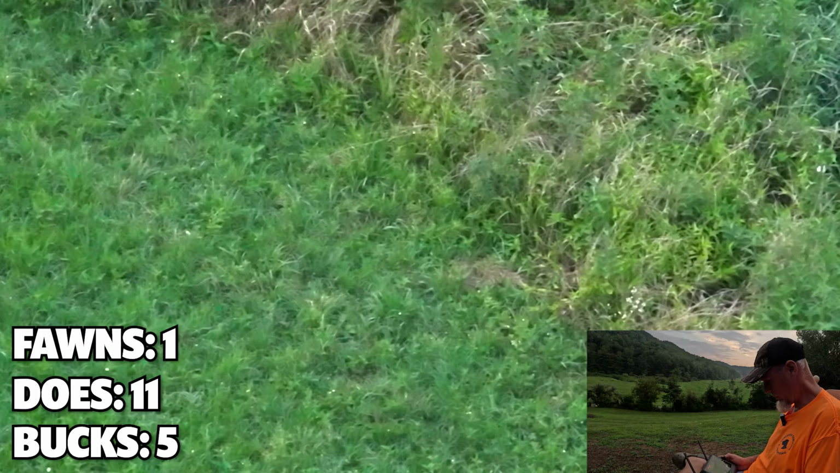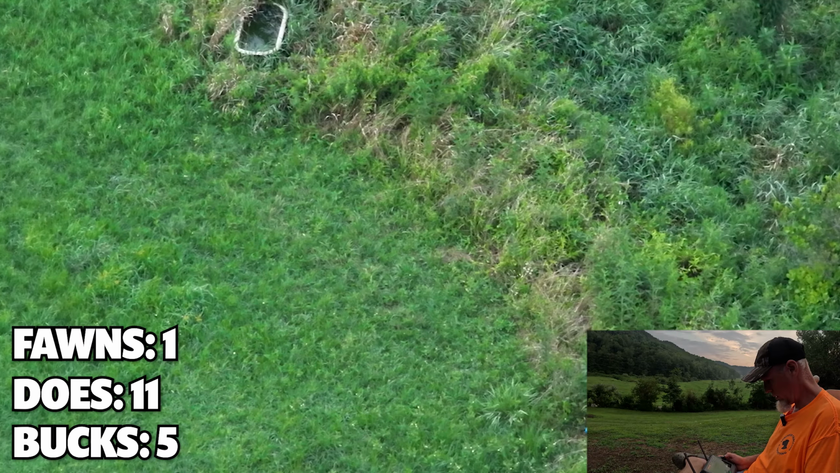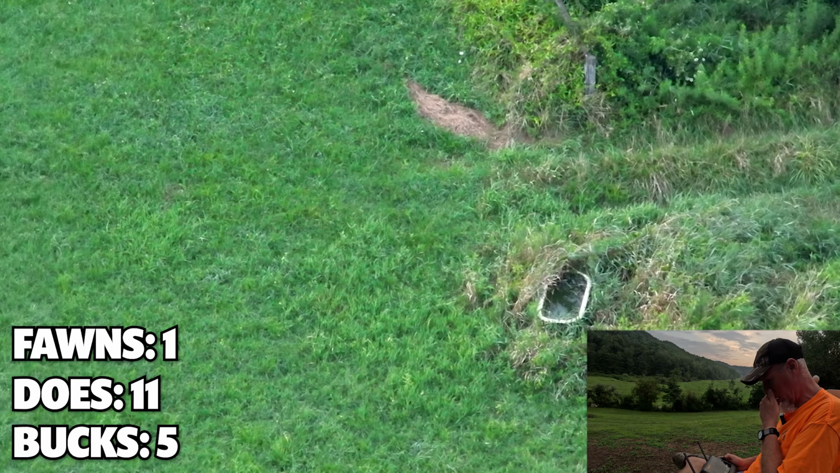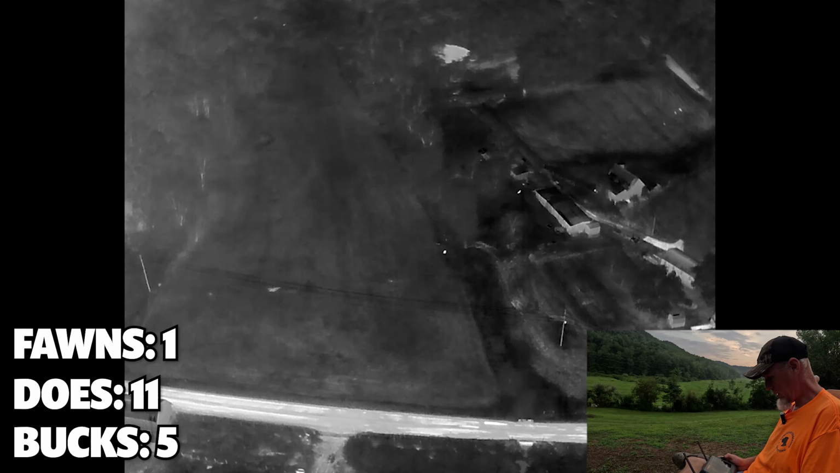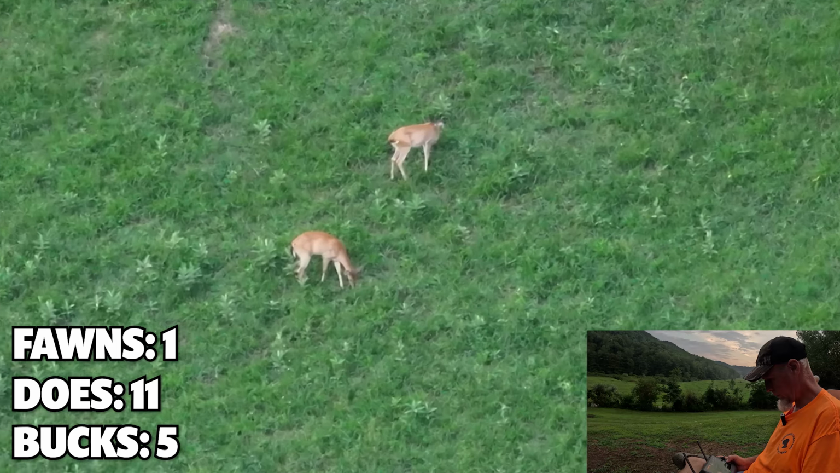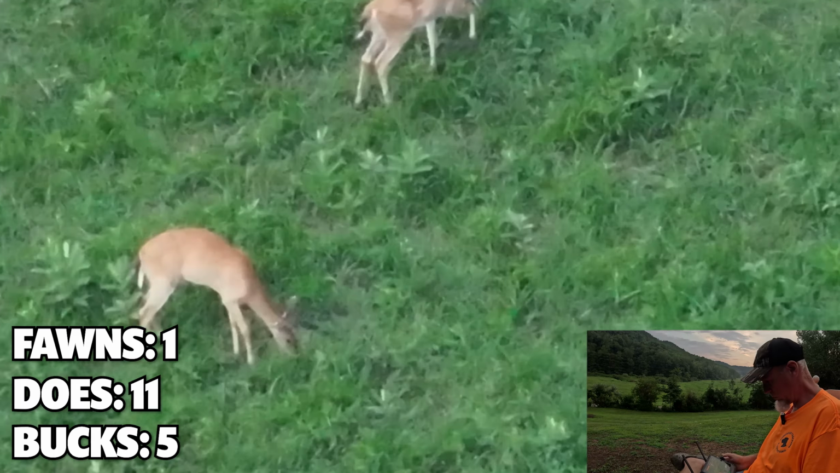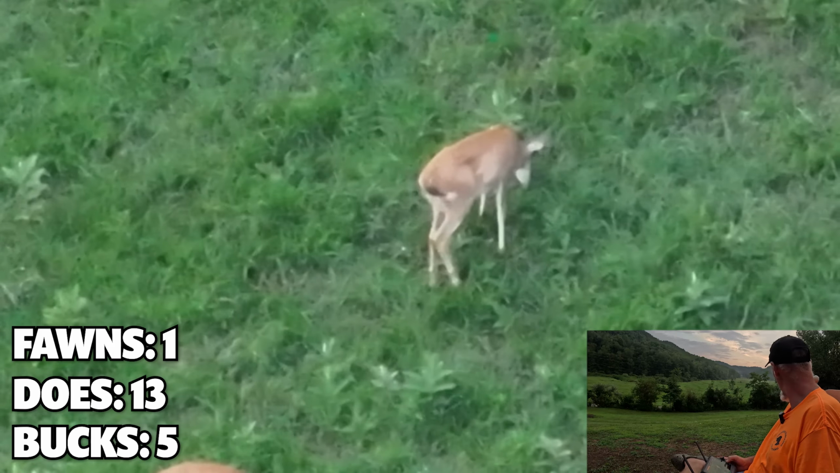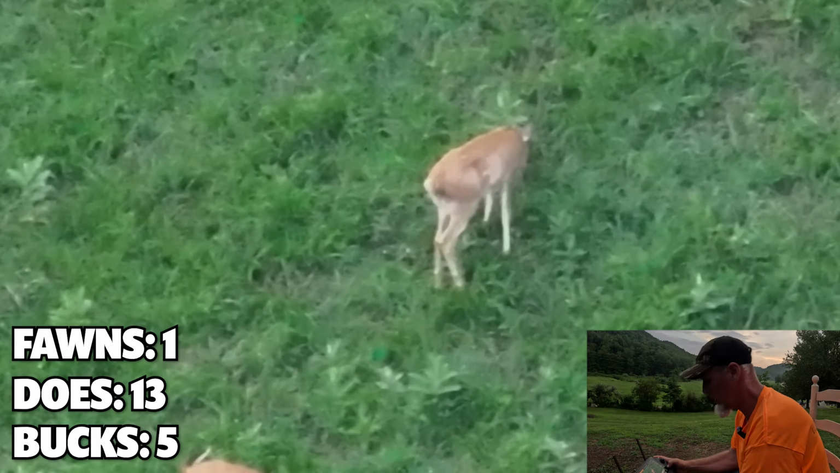I know I just hit something right in here. Maybe it was that old bathtub that's showing up on IR. But then you have some hits up here. There's some deer. Small yearling does. Yeah, small yearling antlerless deer.